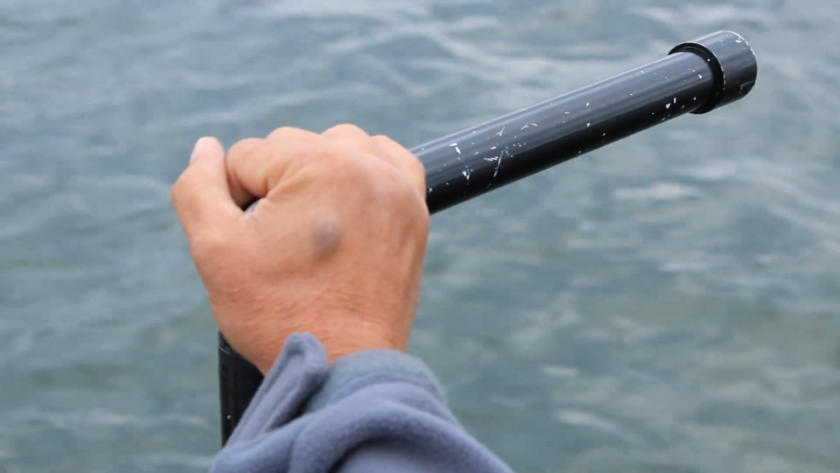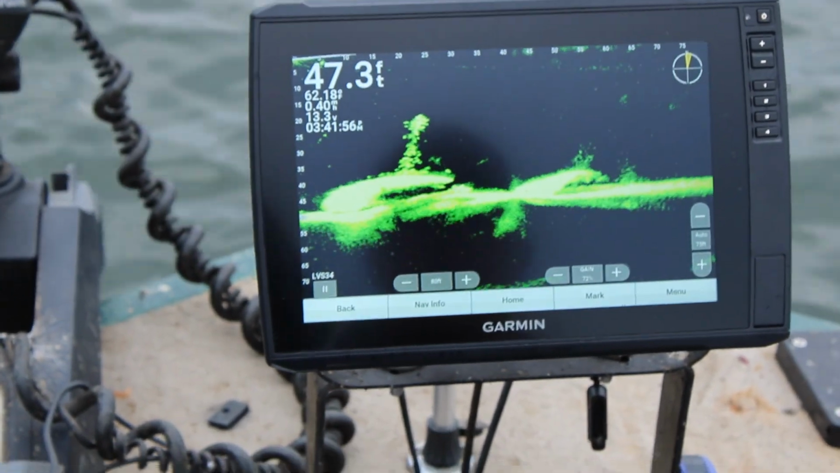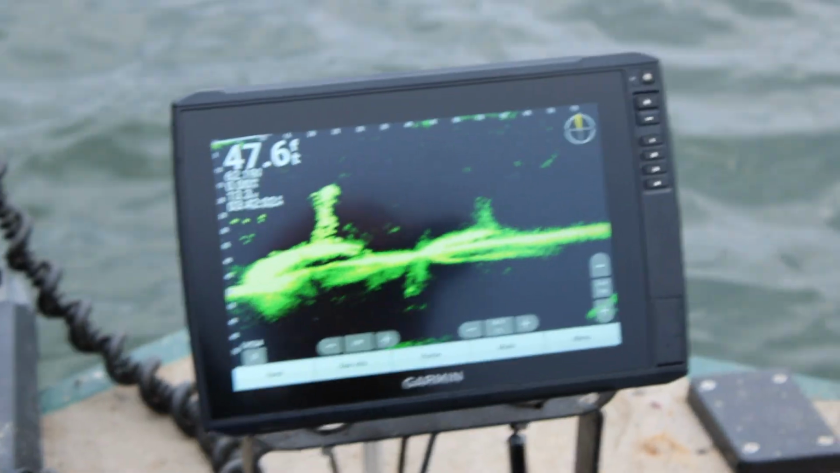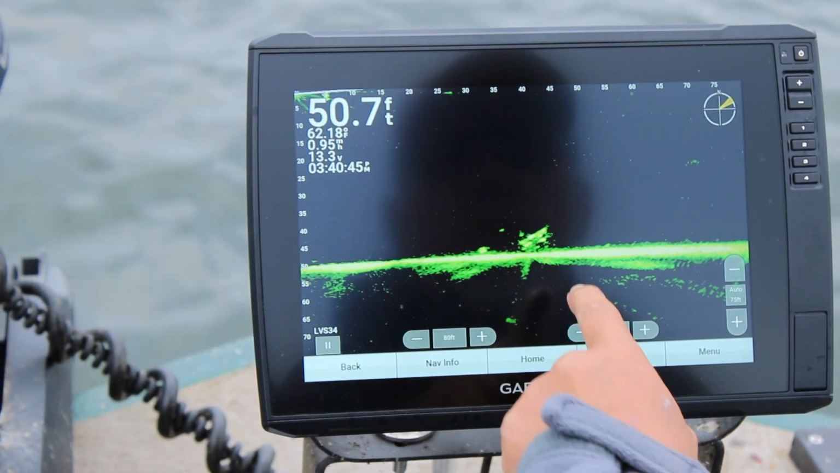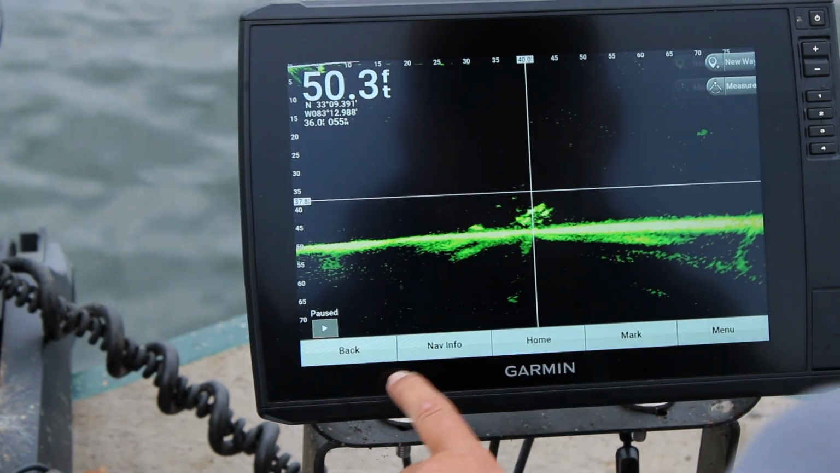Alright, now where should I throw my pole? See this thing here? It's pointing that way. This is zero on your distance, right there, because that's where your transducer is. And that's a tree or a stump laying down there. Come back to you.